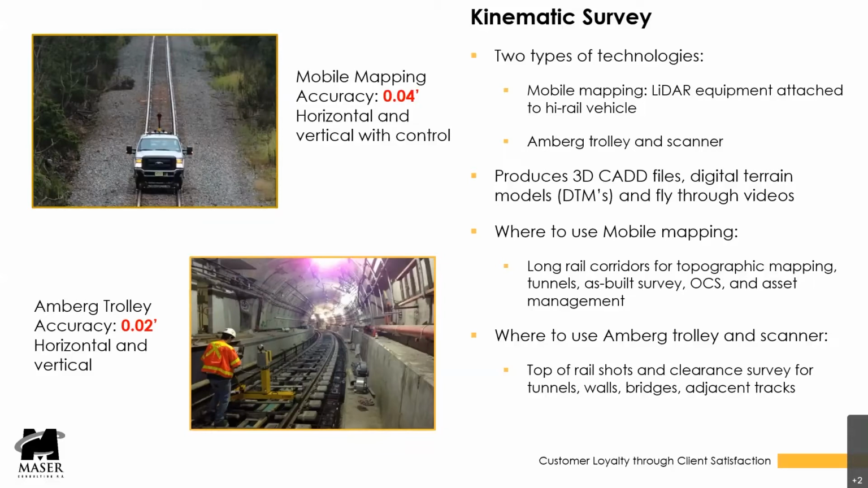The second one I want to explain is the AMBERG trolley. This piece of surveying equipment can be used to accurately survey tracks. The points collected can then be used to develop a regressed horizontal and vertical alignment where existing circular curves, spirals, vertical curves, and super elevation can be determined. It can also be used to analyze clearances in tunnels between track centers, clearances between other structures, and it also uses a laser similar to that described on mobile LiDAR.